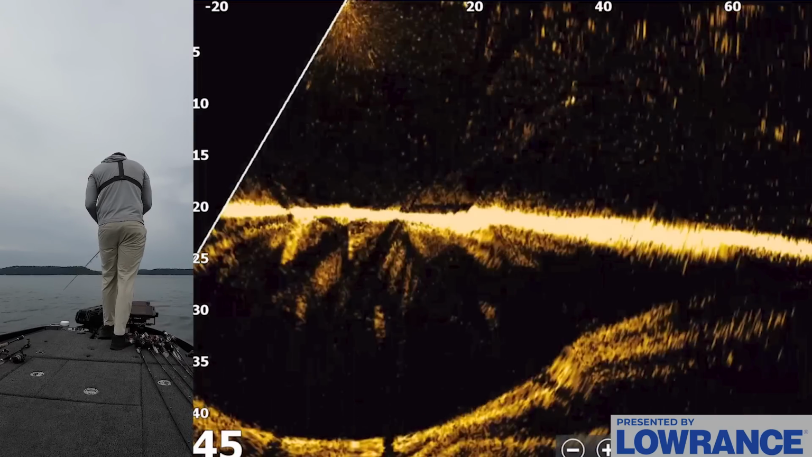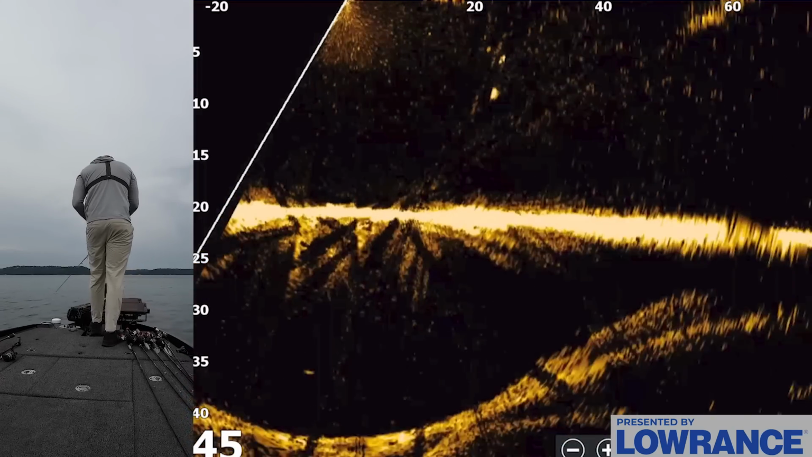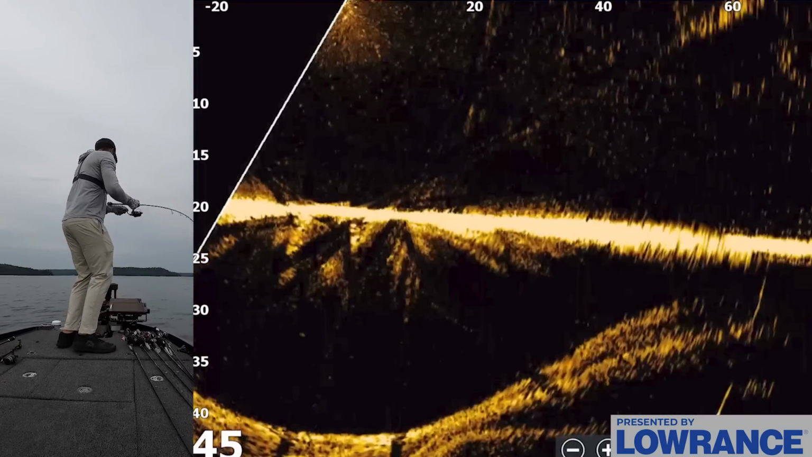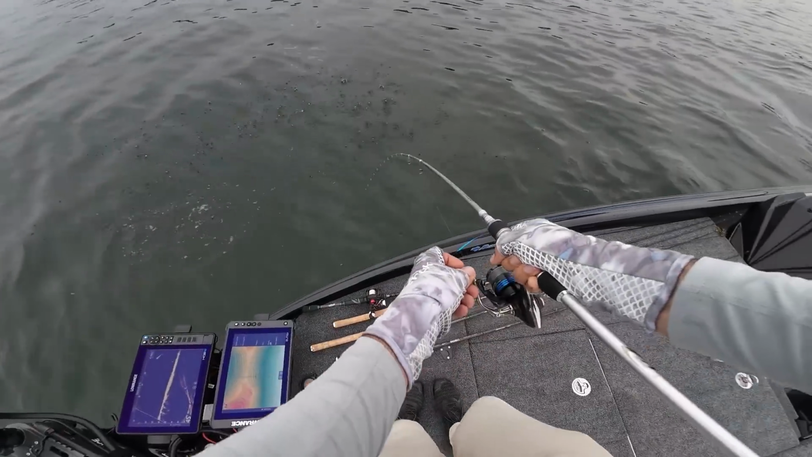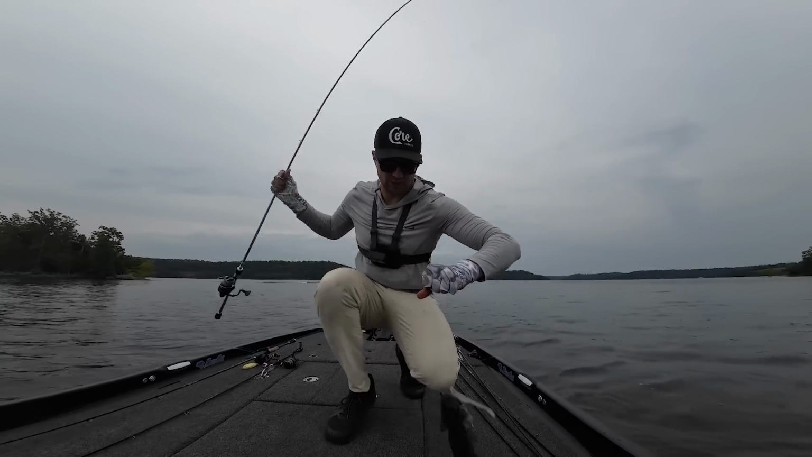Just get it. They're all over it. Look at them all. 20, 30 feet out. There's like 5, 6 of them on it. Oh, there he is. Right at the boat. He got it. Came up and cracked that thing. Another smallie. I mean, guys, they are just choking that thing.